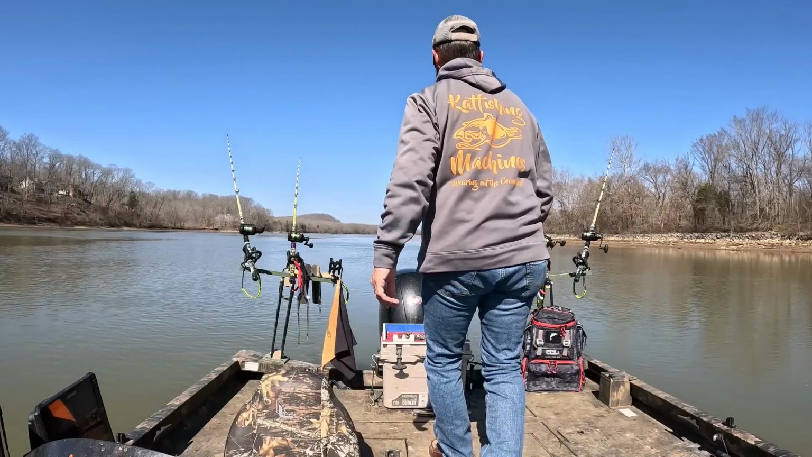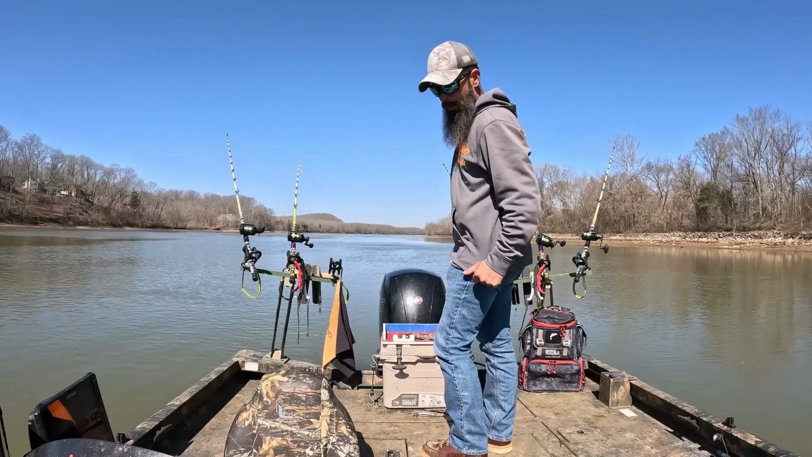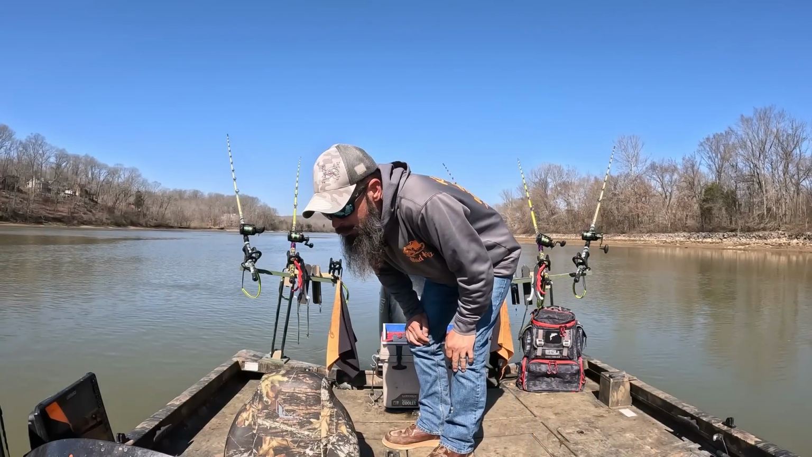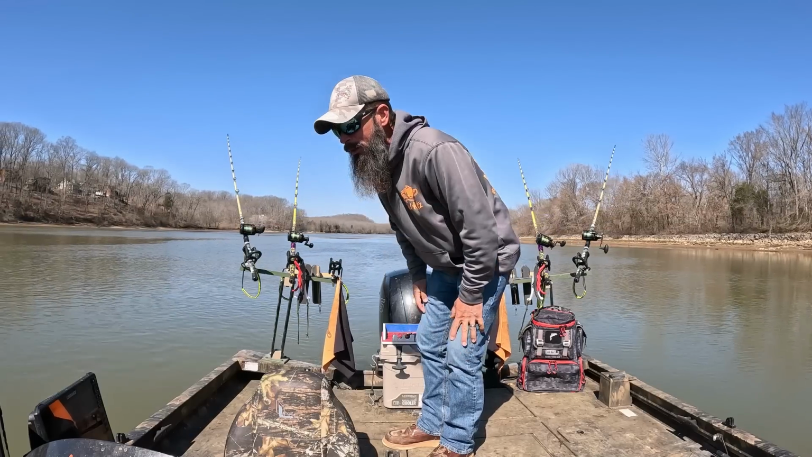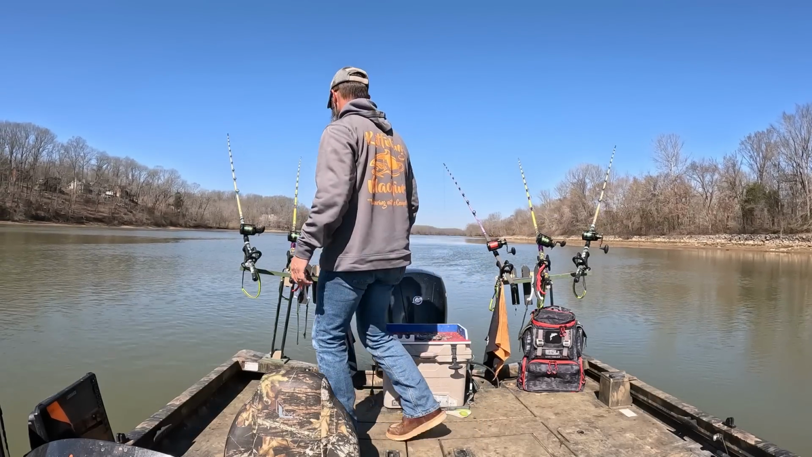All right, we sat here a little bit after that fish. We're gonna move on back. I found a spot, looked like I had marked some structure there, right at the bottom of the ledge. So let's go try that out. Let's go see if there's anything down there.